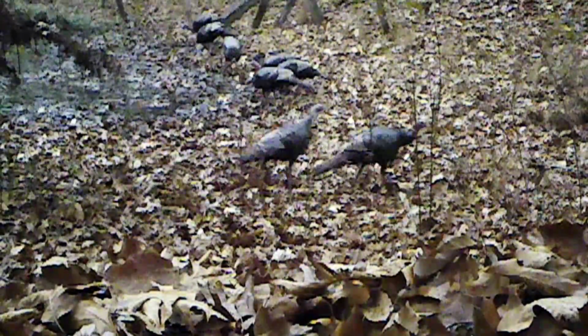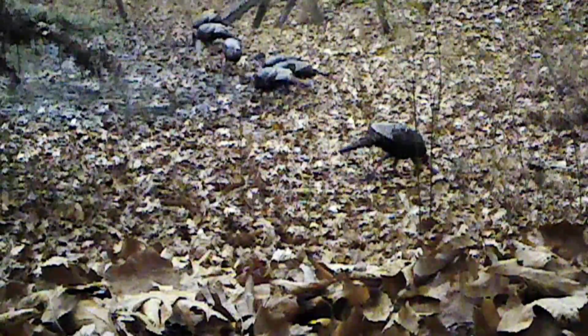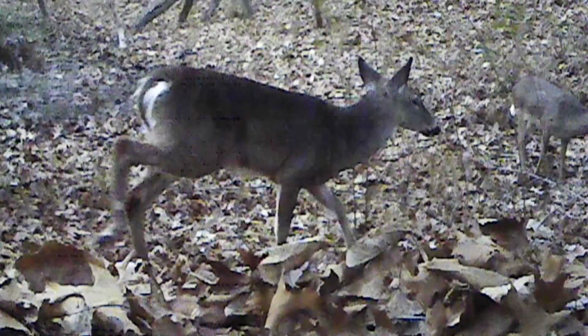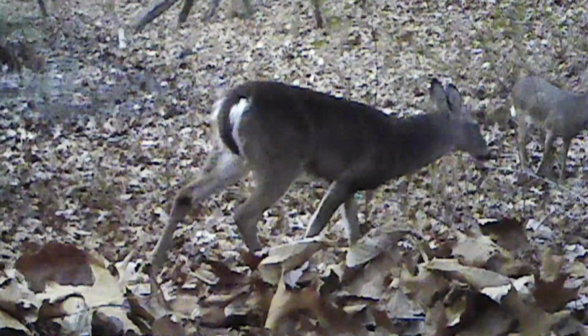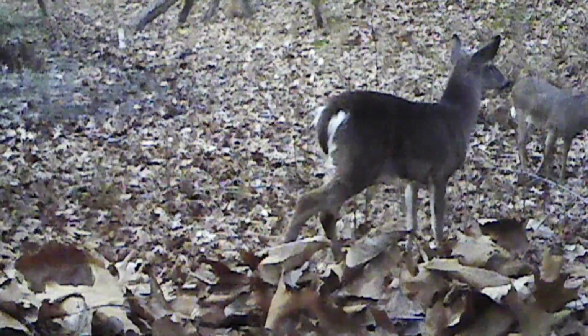It's a busy place. Even the deer, they love it. These little young bucks seem like they stay here. They're always watching out.